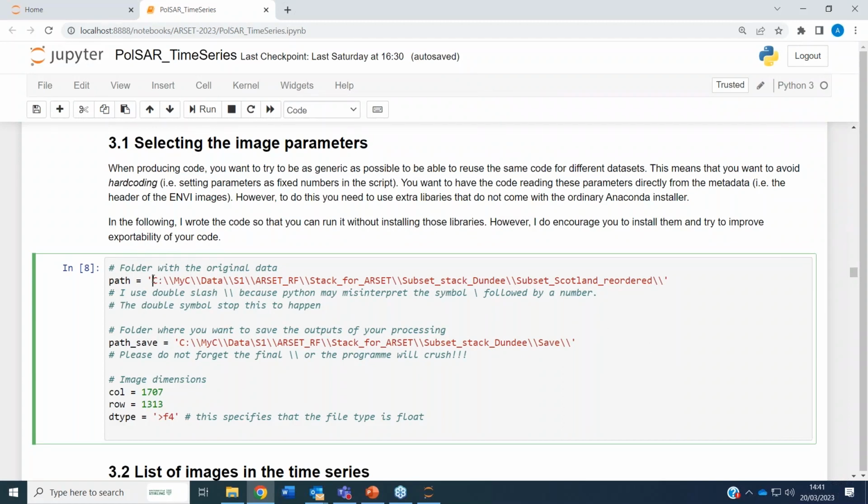And you see the way I wrote it? Yes, double backslash is here. The double backslash is needed because if there is a slash and a number, Python misinterprets it as a symbol, so it may make a symbol out of it. But if you put a double backslash, it doesn't make that mistake.